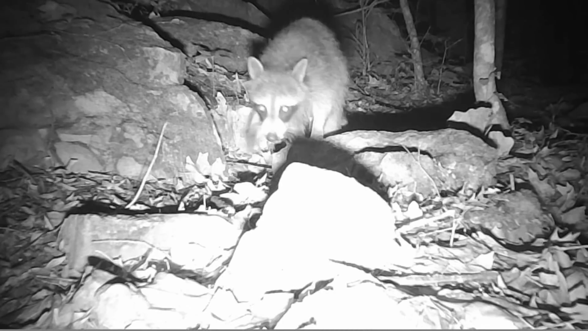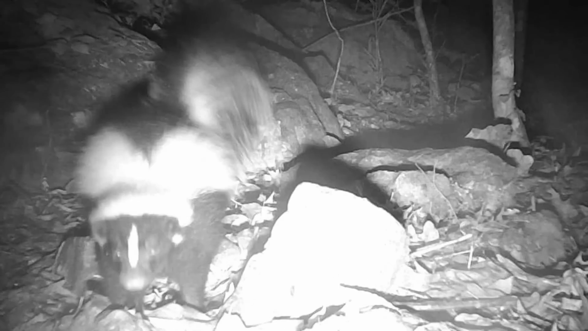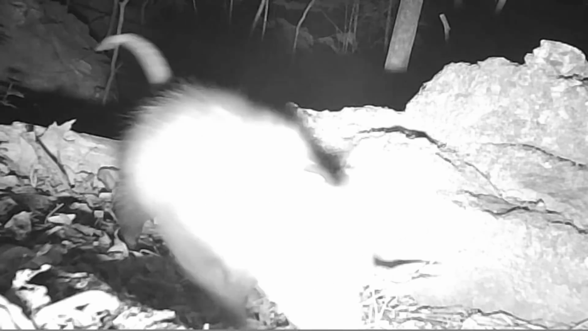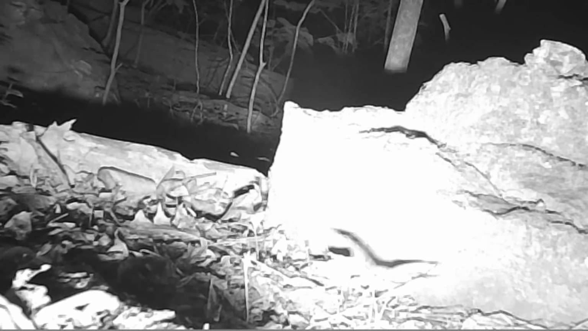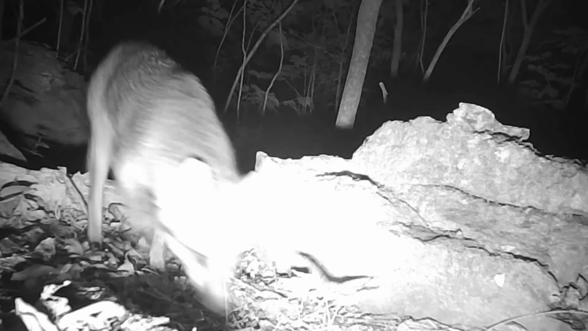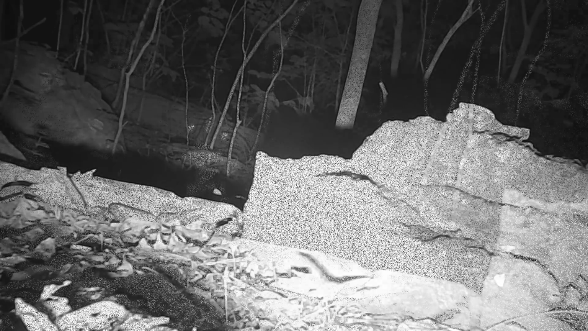And moving down the rock trail there, Rocky too. And there looks like old Flash moving through. And there's Silly Willie making his rounds. And there's a fox. They're moving around a little bit, but not like they used to be. I think they're tending the young.